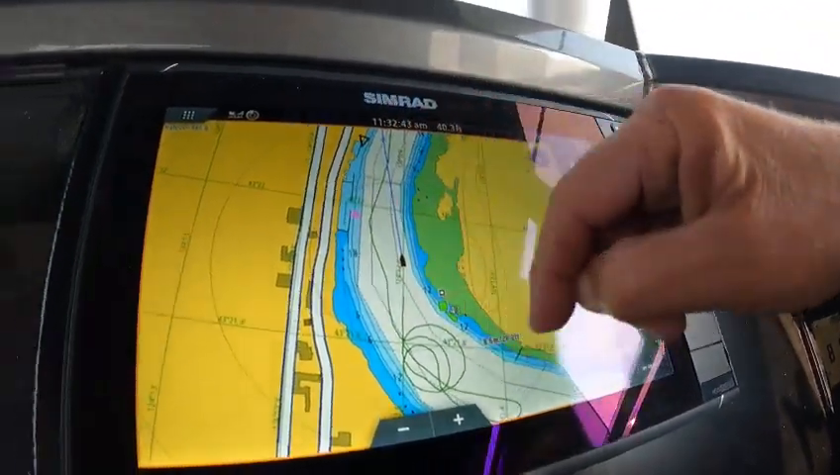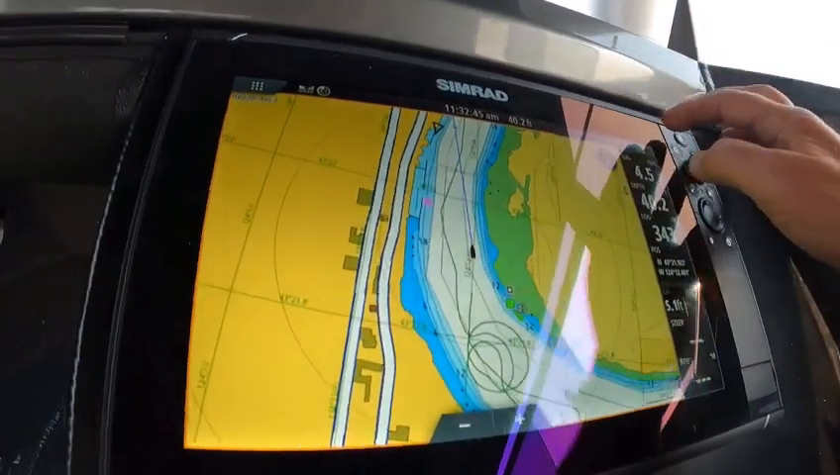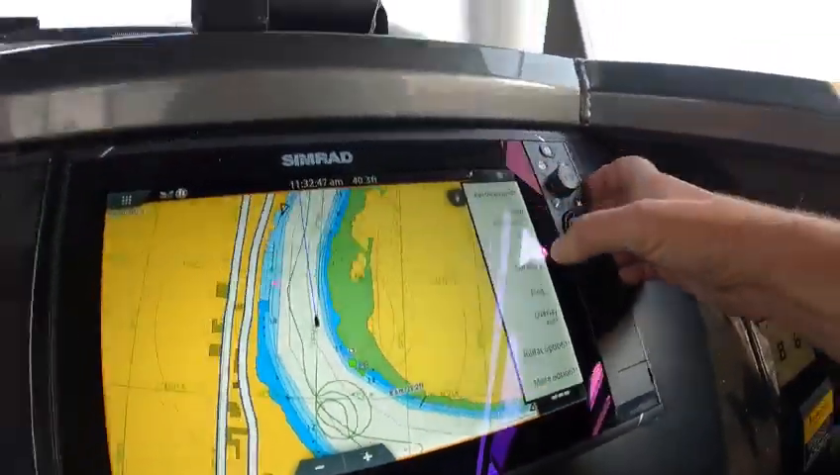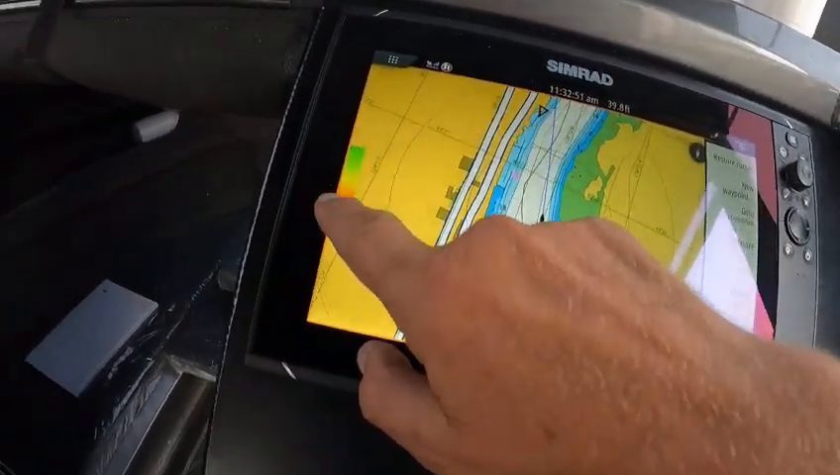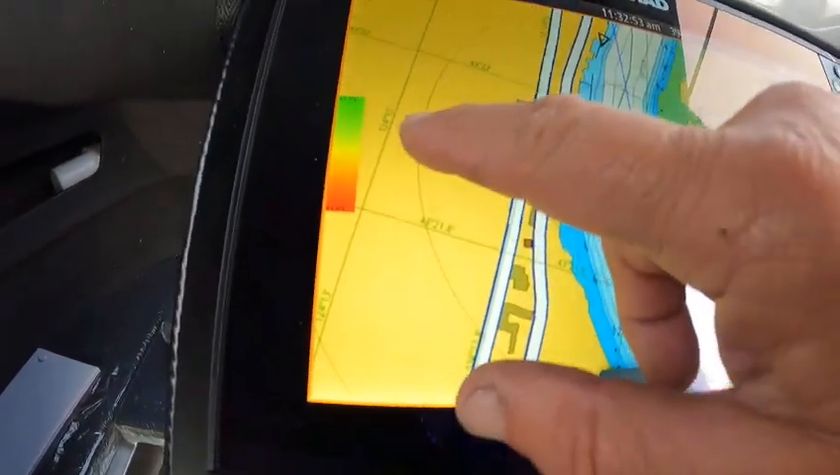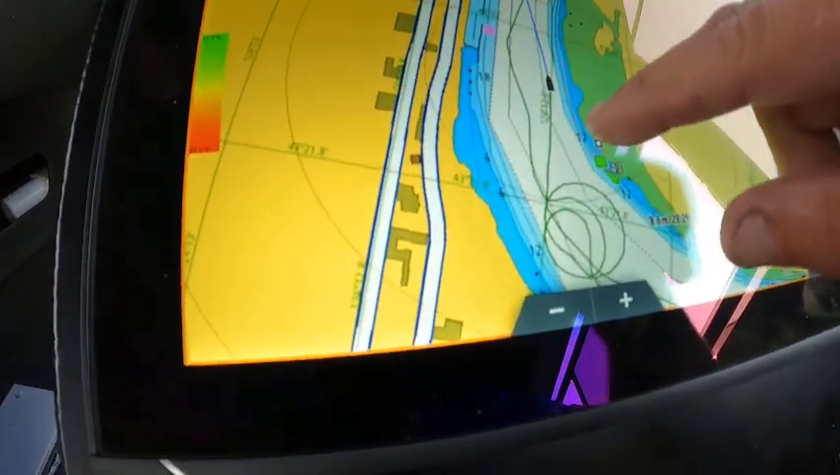Okay, I've got a heading line there for you. So then what I do is I go into here, into the settings. Then I'll go to overlay. You can go heat map, which is this right here. And that's at 63 to 67 degrees, and it'll start leaving a trail.